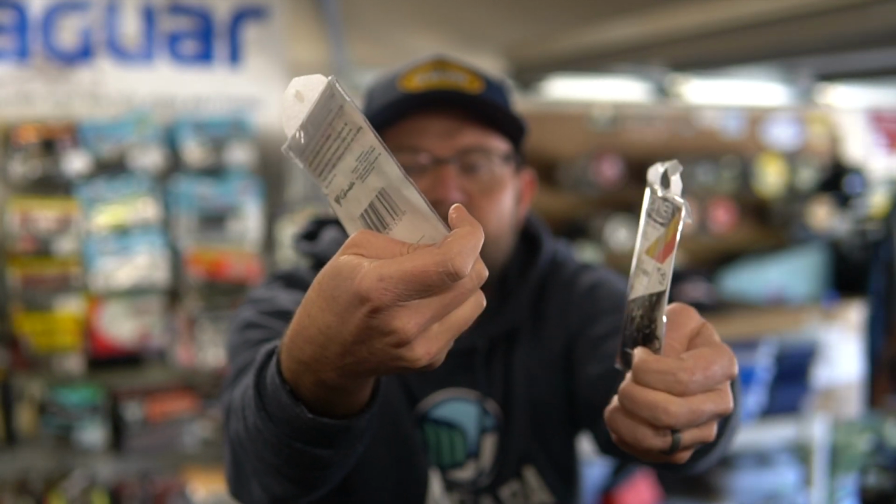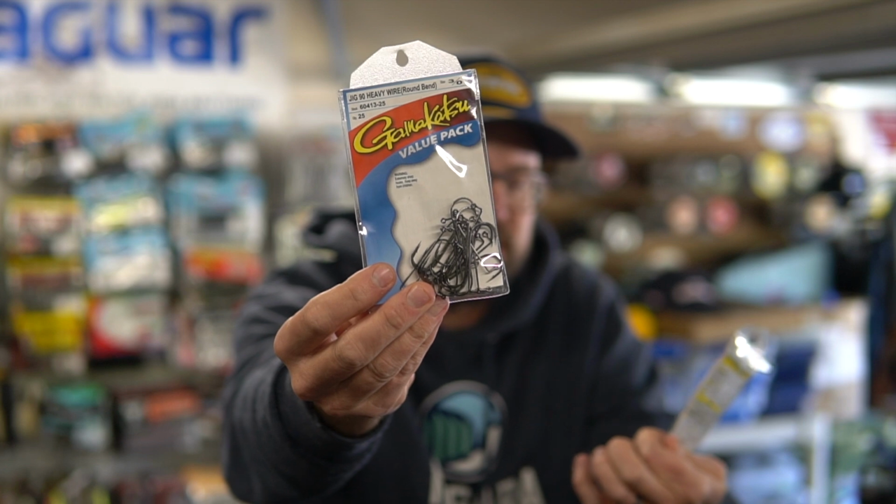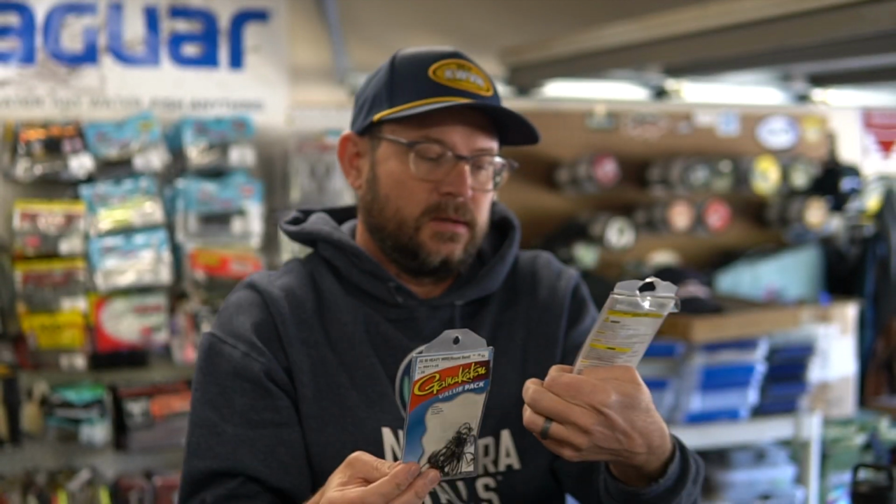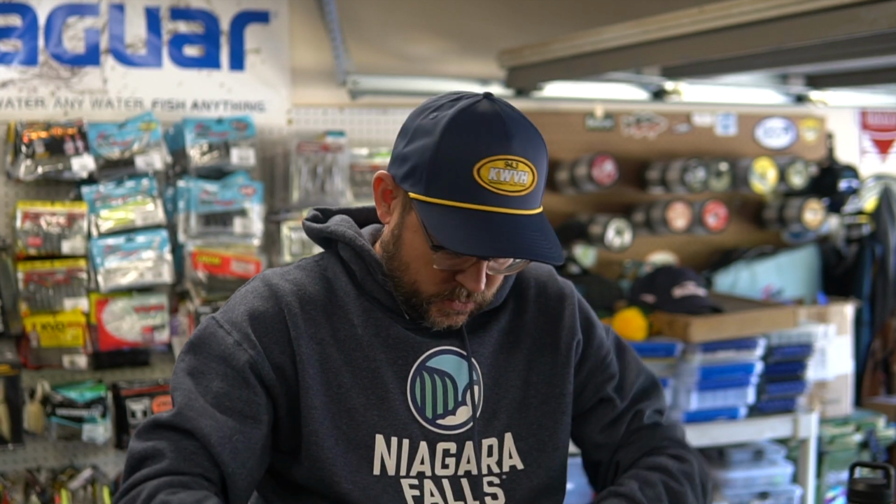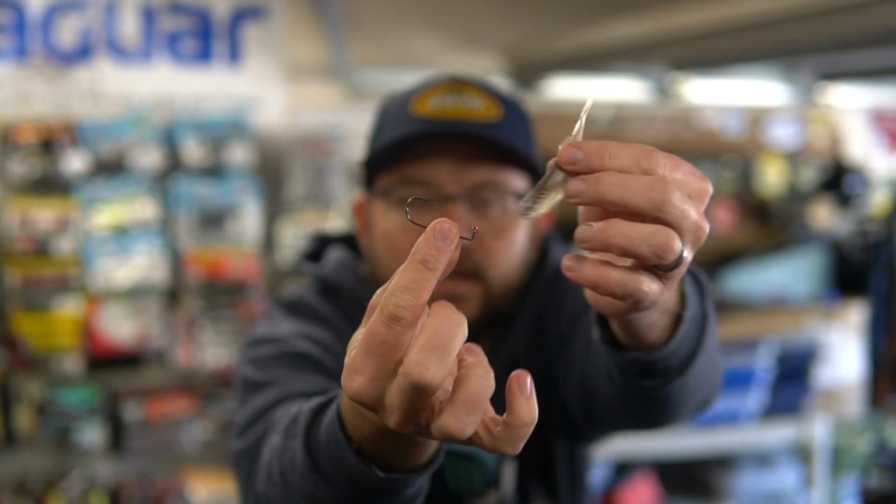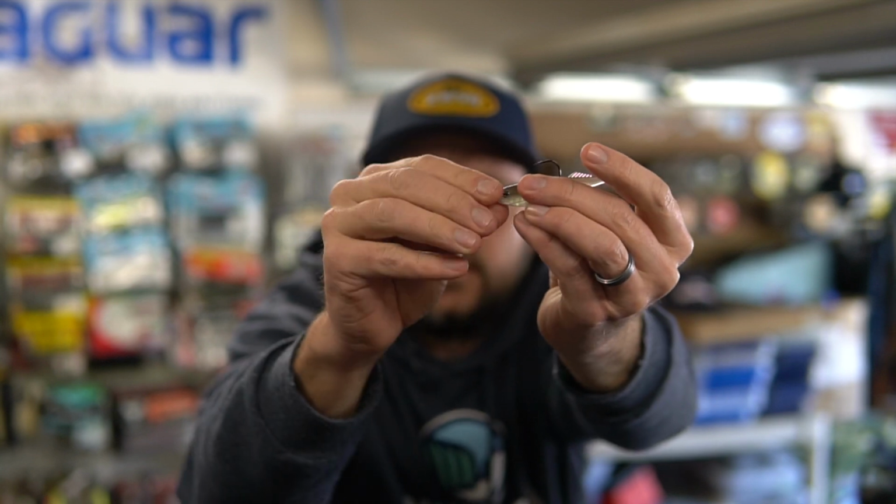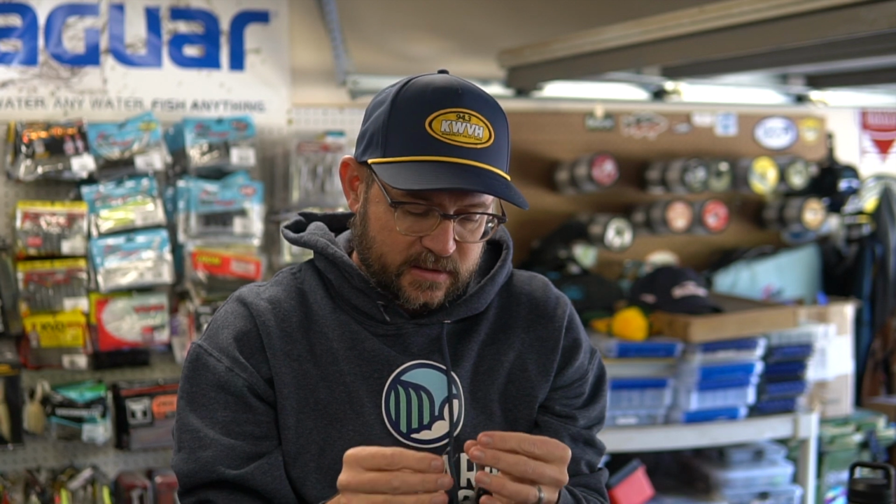So I think I'm gonna go with the Gamakatsu 3/0. If you've ever poured jigs, you know this, but Gamakatsu hooks run pretty small, especially these jig hooks. So let's see. There's just a regular round bend. So that's a 3/0, and that looks like it will fit pretty good right there. So yeah, 3/0. Let's check that thing out. Let's put that in there first.